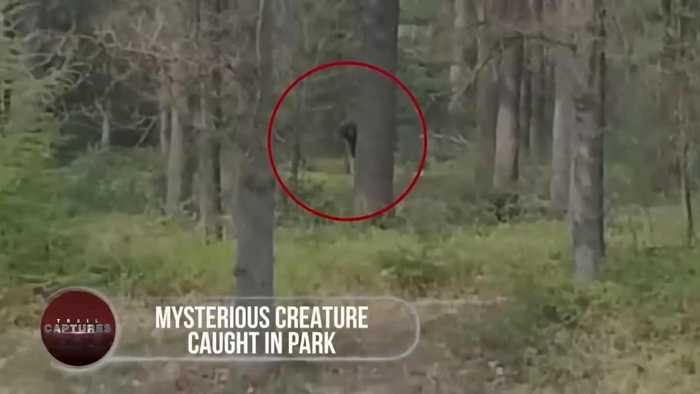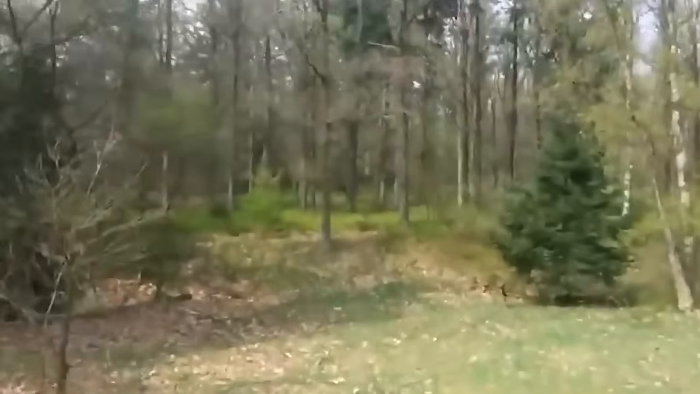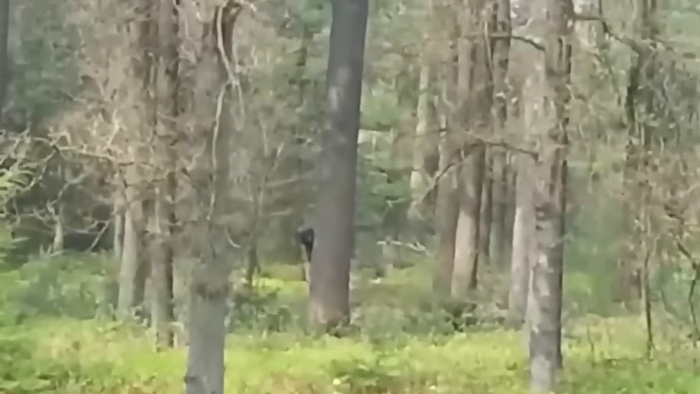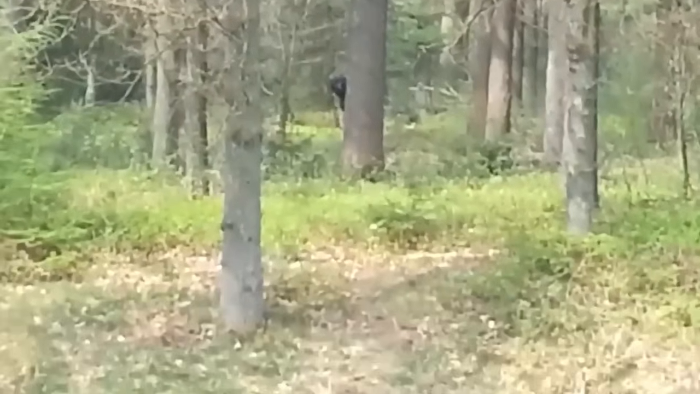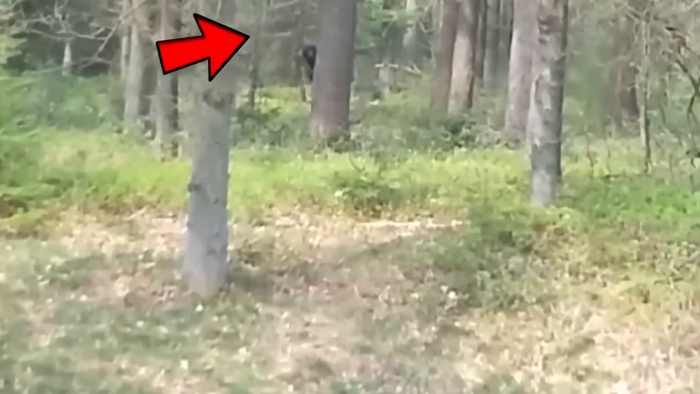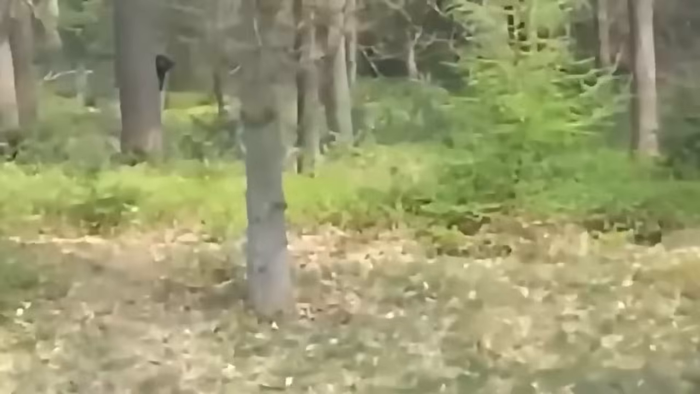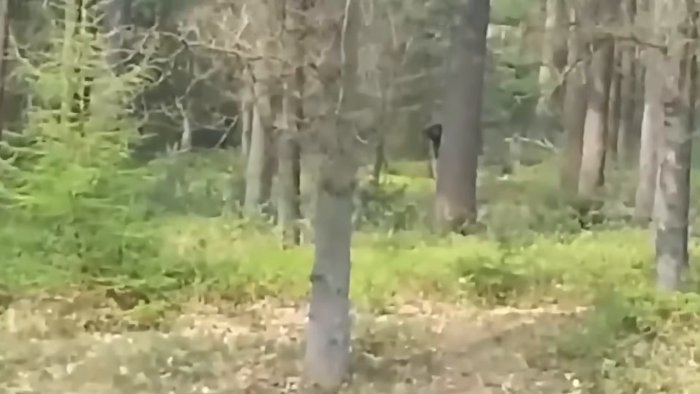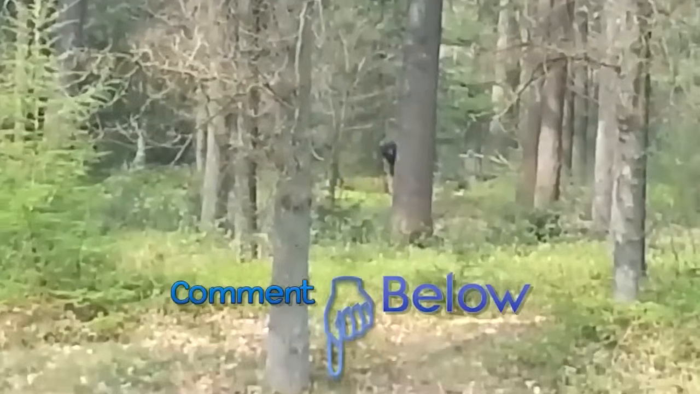Mysterious creature caught in park. In this video from the Netherlands, a guy was walking in a park when he heard strange banging sounds. Shortly after, he spotted a peculiar creature hiding behind a tree. The creature was black with a tiny head and body, but it was hard to make out any specific features. The video only captured a brief glimpse of the mysterious being, leaving viewers to wonder what it could be. Many theories have surfaced, but with limited visibility, it's challenging to identify the creature accurately. Watch the video and share your thoughts on this enigmatic encounter in the comment section below.